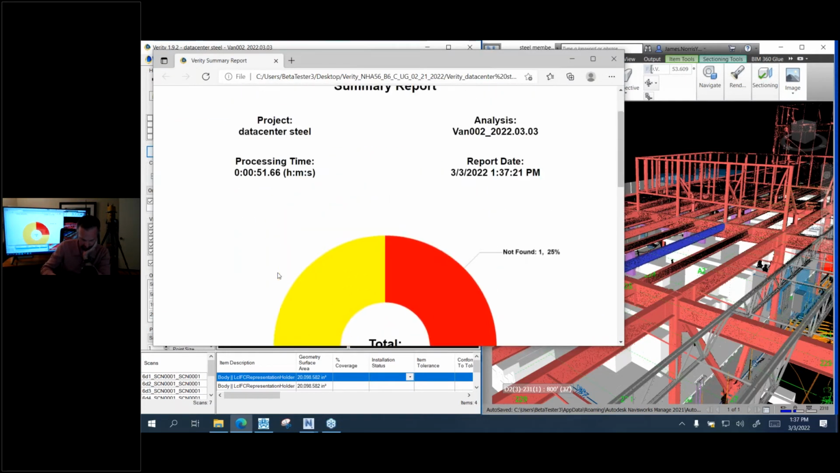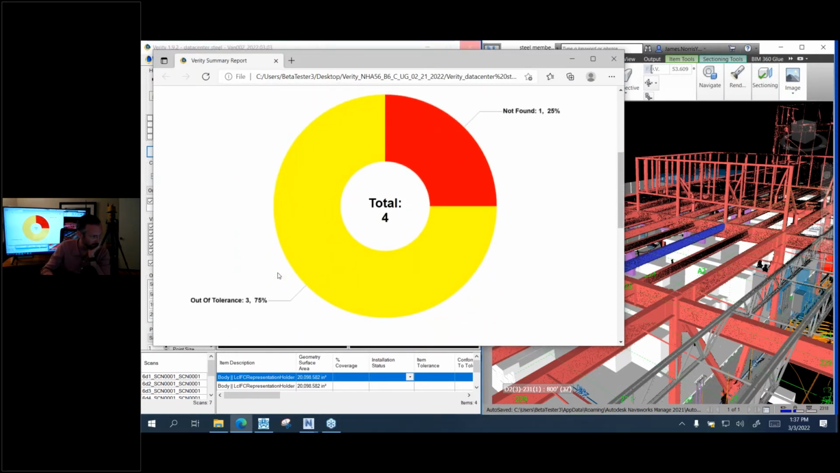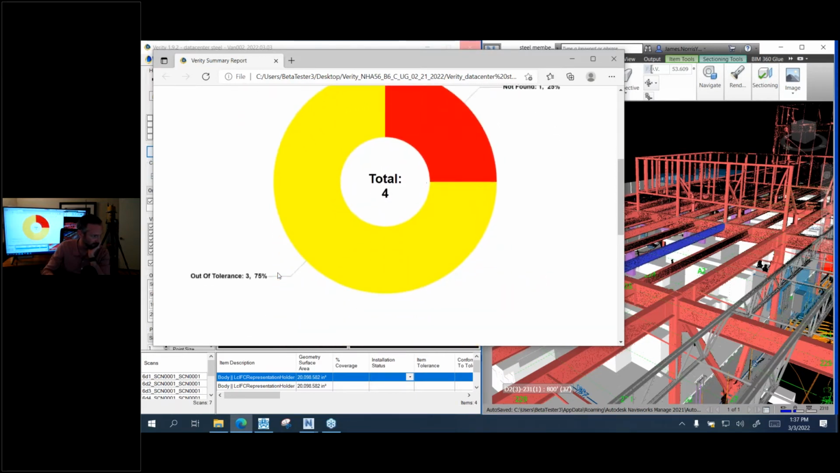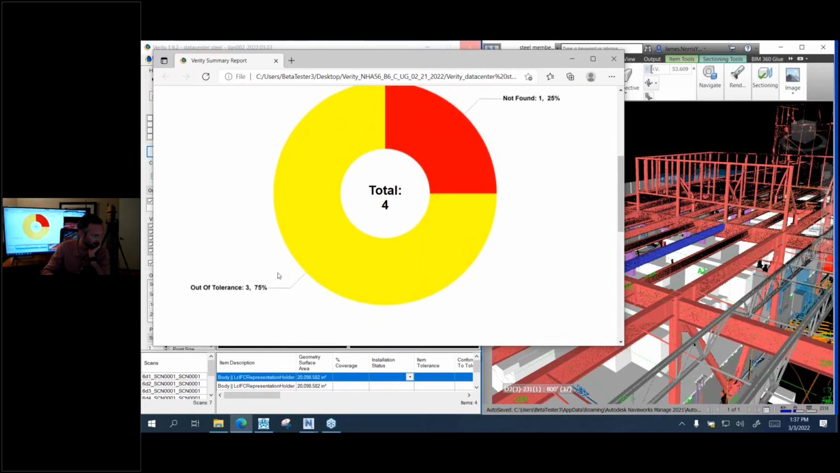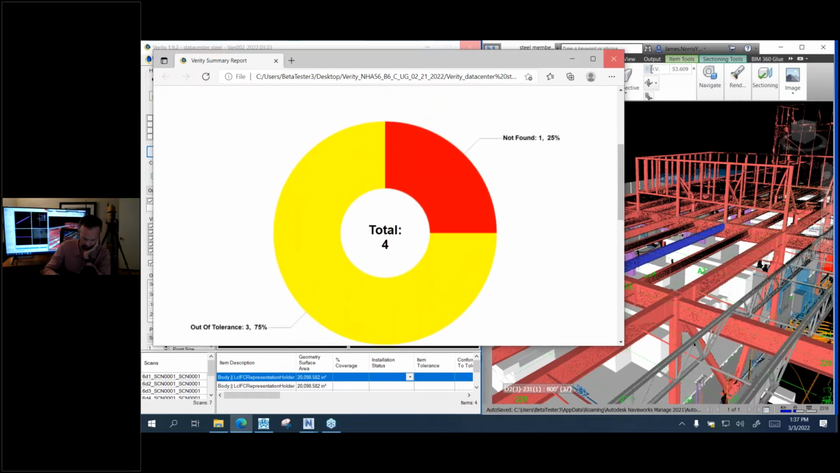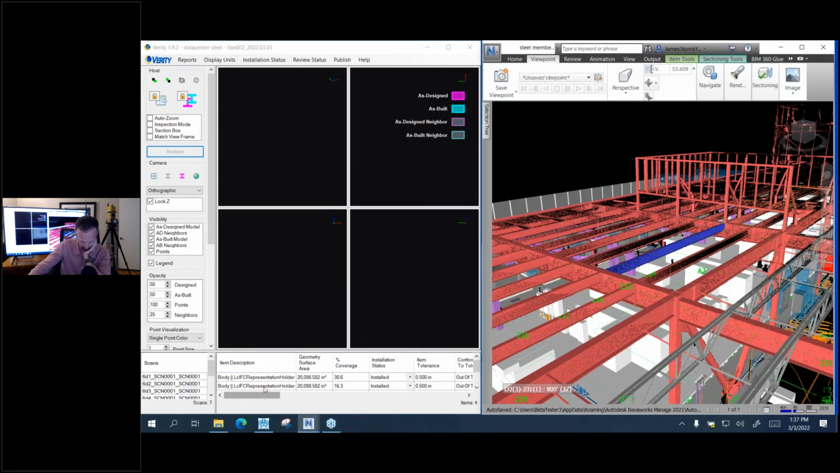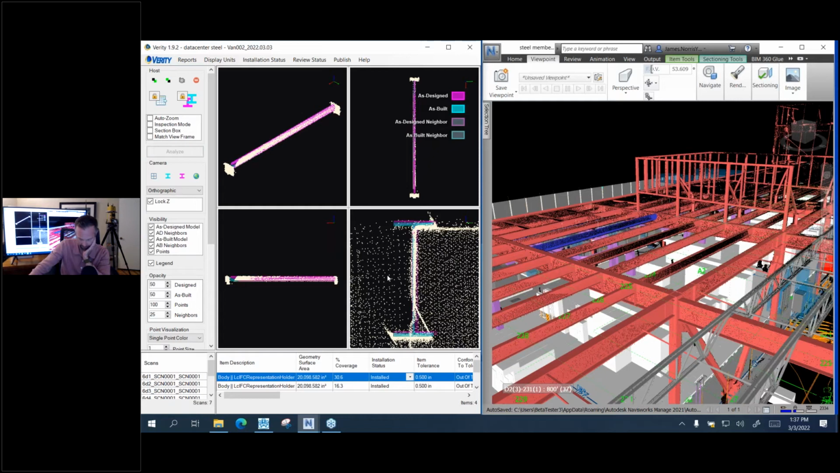Okay, it said, hey, there were 4 items that were chosen, and there were 3 that are out of tolerance, 1 that wasn't found. So either there wasn't enough data or it's not installed itself, right? And then if we look at those items, we can say, what are we talking about? So here was one item. It's out of tolerance. Who's reviewed it? How much was it out of tolerance? A decent amount.